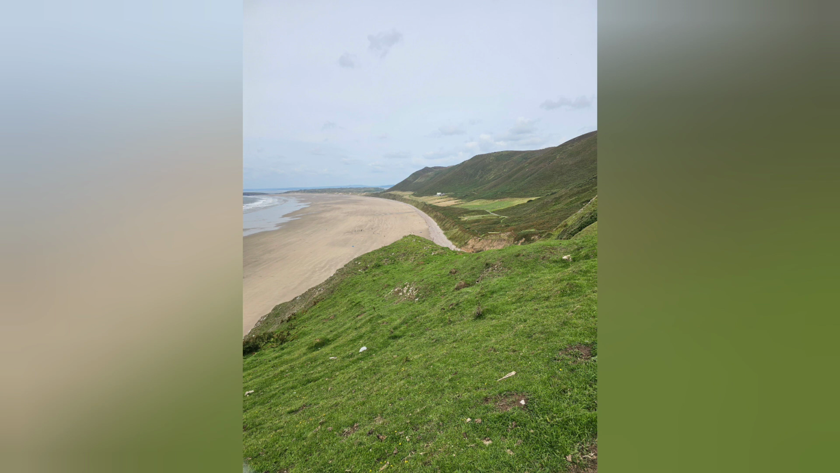Now we will move on to Rosilly. The historic landscape area of Lower Rosilly enclosed coastal strip covers the extent of enclosed land between the high watermark of Rosilly Bay and Rosilly Down.